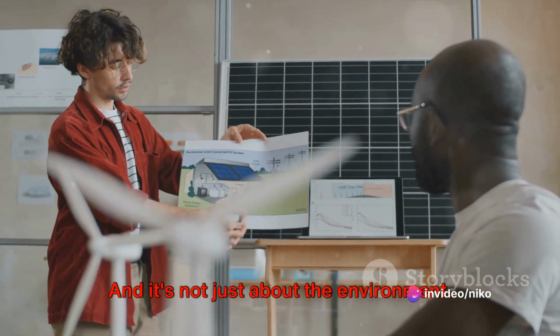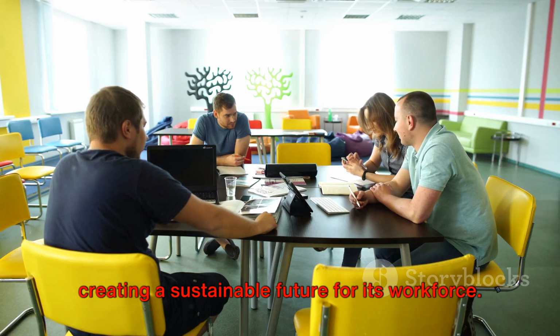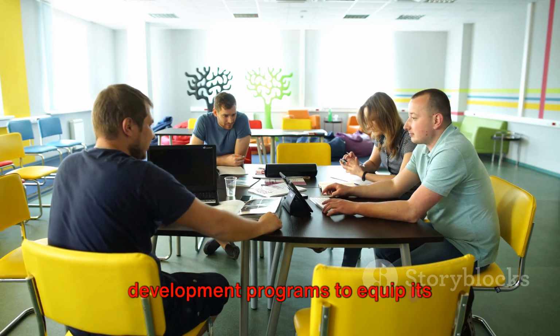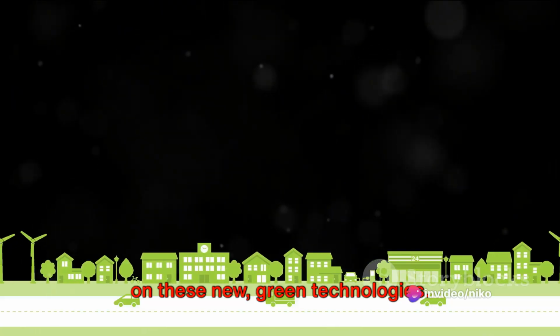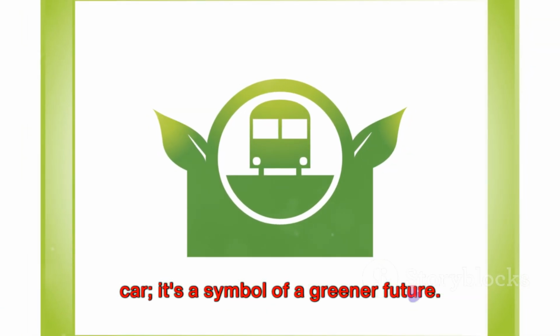And it's not just about the environment. Mercedes-Benz is also committed to creating a sustainable future for its workforce. The company is investing in training and development programs to equip its employees with the skills needed to work on these new green technologies. So the next time you see a Mercedes-Benz on the road, remember, it's not just a car, it's a symbol of a greener future.